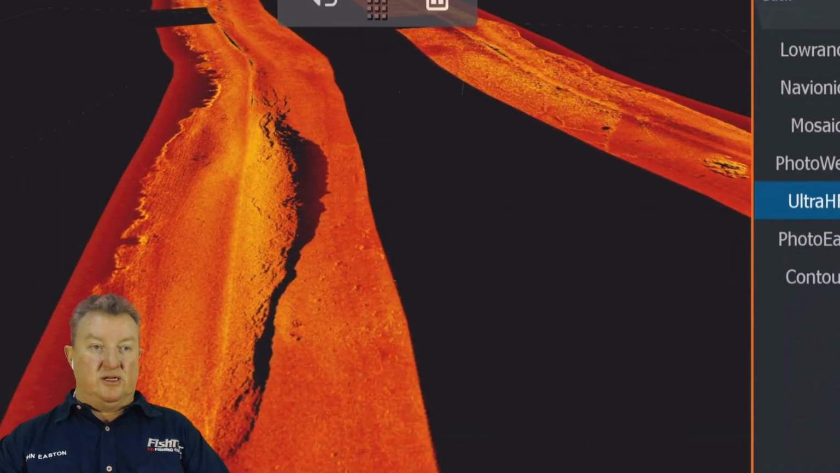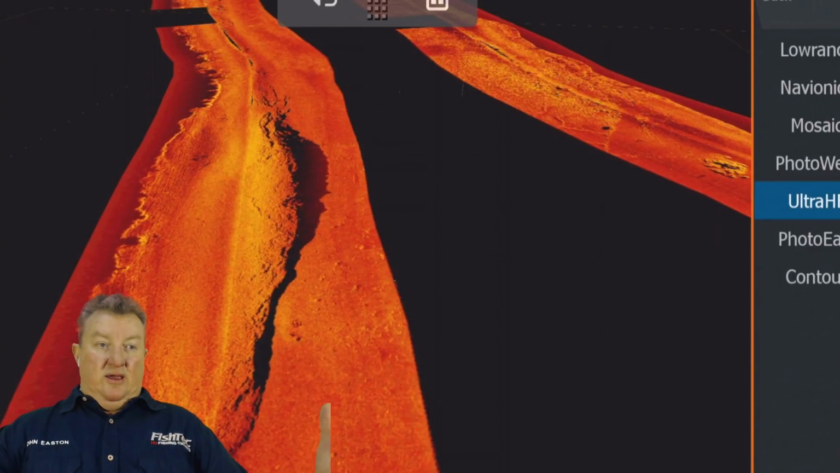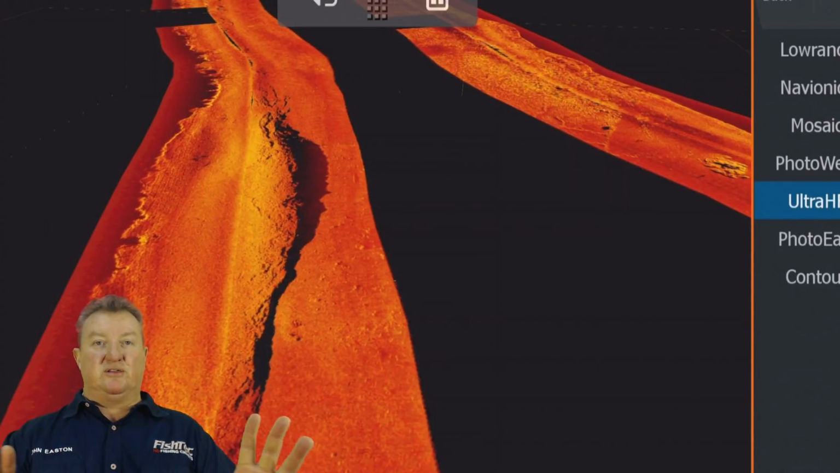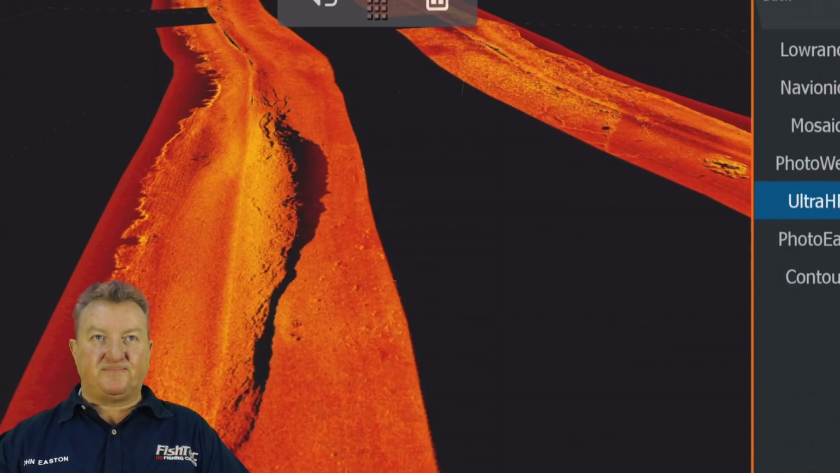That's the type of thing that you want to do. That's the tool that you want to use. So guys, that's the FishTec HD charts. And geez, if you guys could just sit here in front of me with this HDS 16 Live. We fished with it on the boat, and it's just absolutely phenomenal.